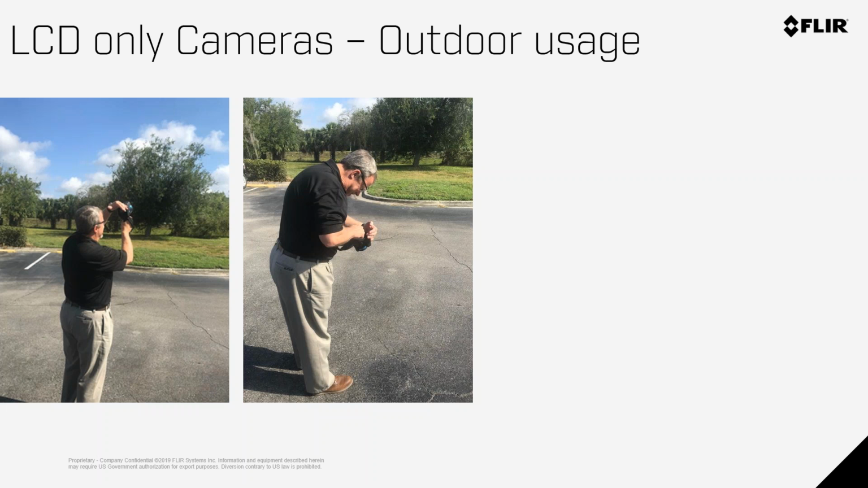If you're outdoors and you're looking at a disconnect on a utility pole that's delivering energy to your facility, if you can't see the target easily, then you may miss a problem. So one of the values of infrared is you really want to see what you're looking at. It adds time if you struggle with it.